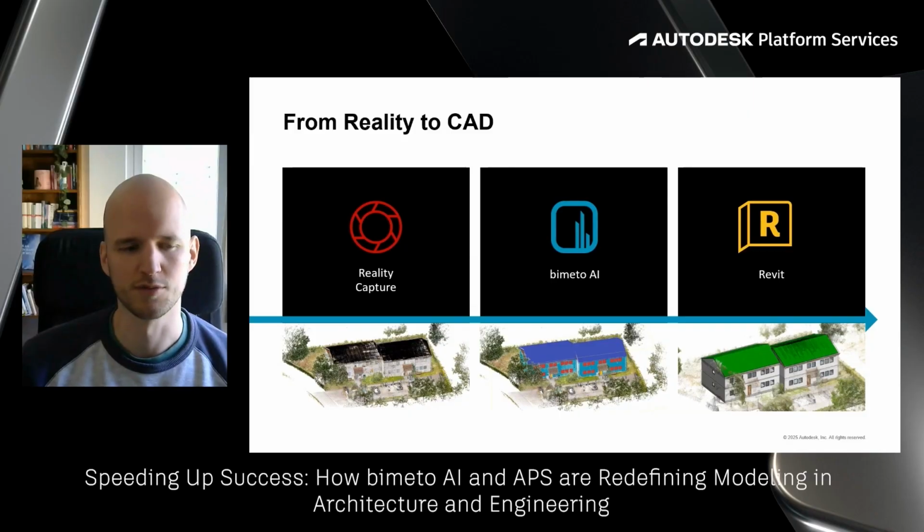Hi, I'm Linus. Thank you, Bastian. I'm the main developer at Bimeto, and I'm going to talk to you about the technical process. It follows 3 key steps. First, capturing reality using LiDAR scanning technology, then processing the data through Bimeto AI, and finally integrating the results into Revit for detailed modeling and analysis. This streamlined workflow transforms raw point cloud data into usable BIM models with minimal manual intervention.